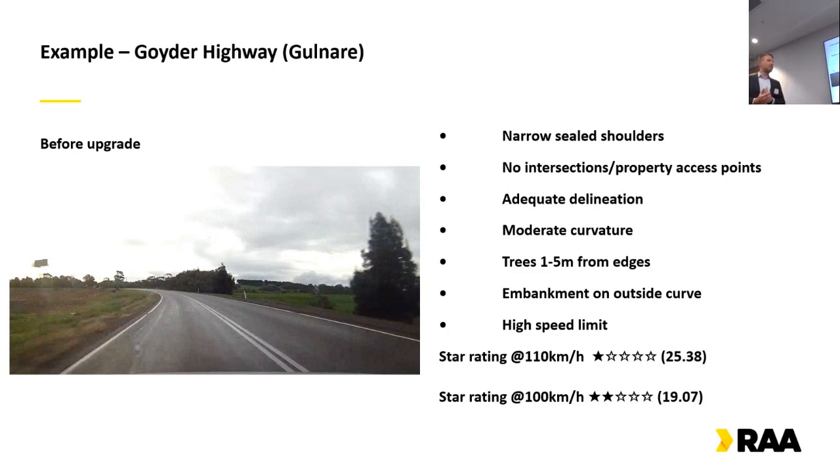And what I've shown in brackets is the star rating score. So those star ratings, the model gives them a numeric value. I've got 25.38, which equates to 1 star. There are different brackets for each star level. Off the top of my head, at 22.5 it'll go up to 2 stars, 12.5 will take it to 3 stars, at 5 it'll take it to 4, and 2.5 will take it to 5 stars, being the highest achievable, which is quite difficult on a high-speed regional road in Australia.